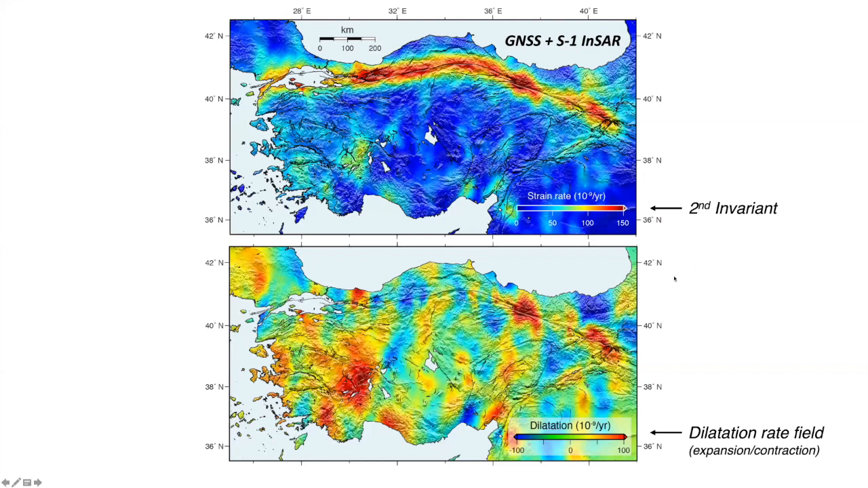So now I'm showing another component of the strain rate tensor. This is the dilatation field, which is contributing to some of these patches that we see in the second invariant strain rate. The dilatation rate field is typically associated with expansion and contraction, perhaps with normal faulting, extension or thrusting, and also with anthropogenic processes.